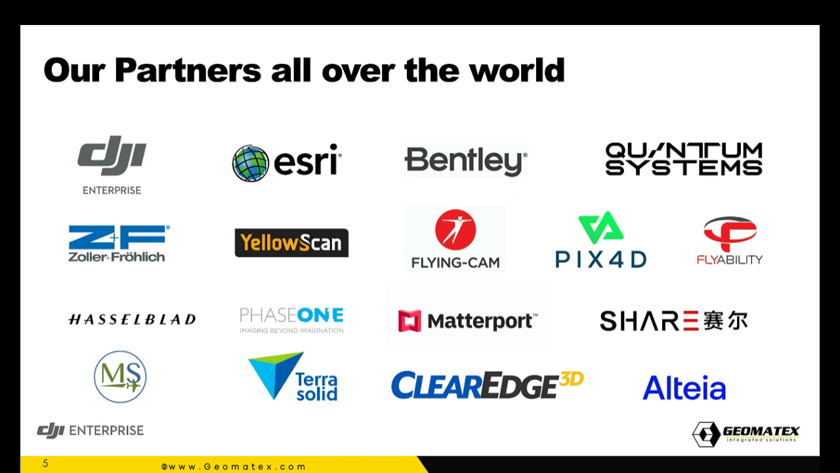But of course, you can export them to Autodesk. Share UAV if you want an oblique camera, and also we are partnering with MicaSense when it comes to the best multispectral analysis for agriculture. When you need to analyze your point cloud and generate as-built using AI, TerraSolid and ClearEdge are the best. And finally, Altea, which was a part of DeLair, which has the best AI platform for different applications as a service.